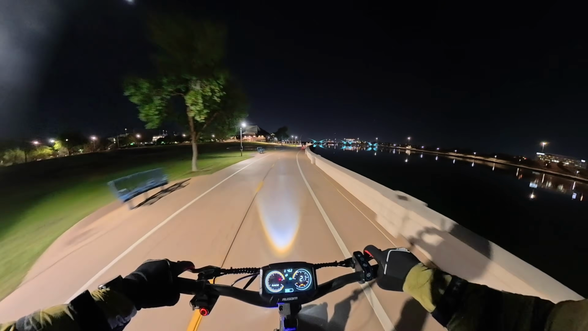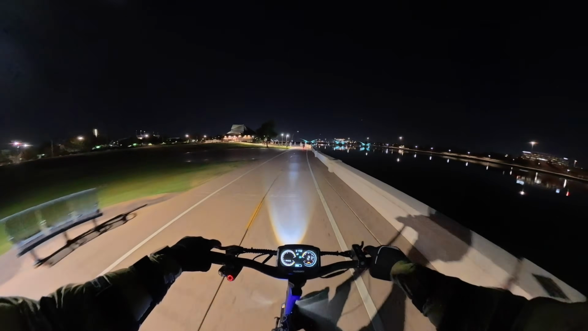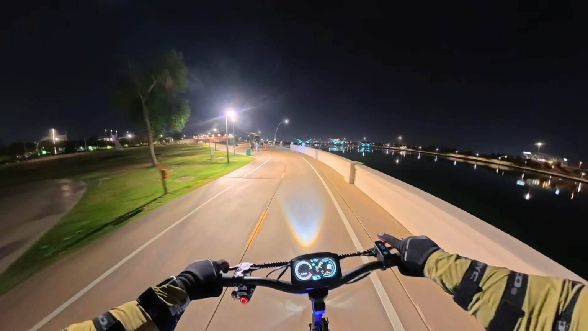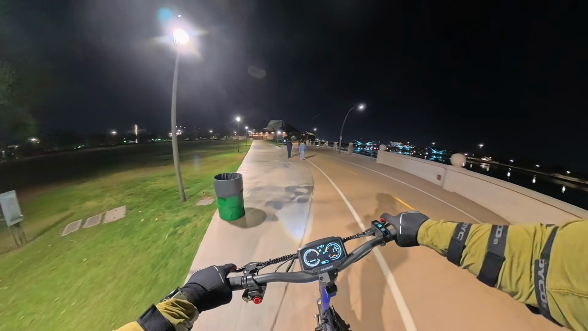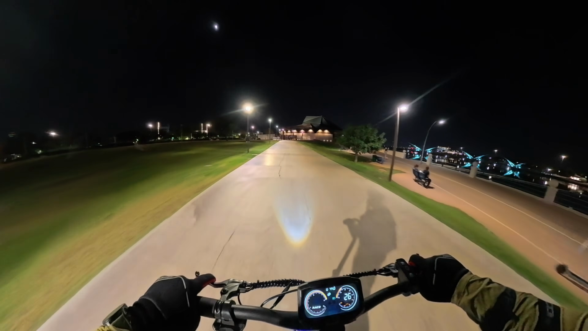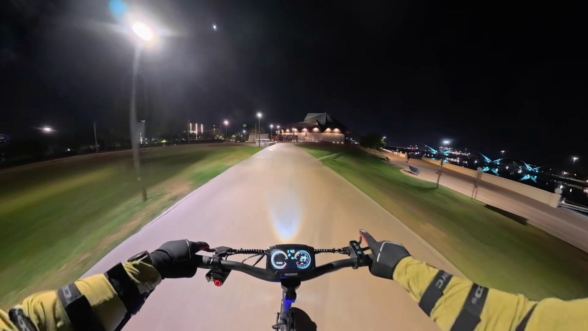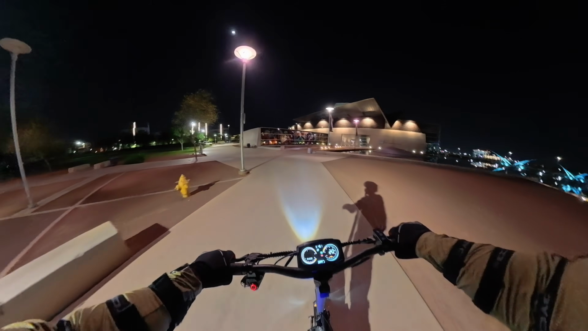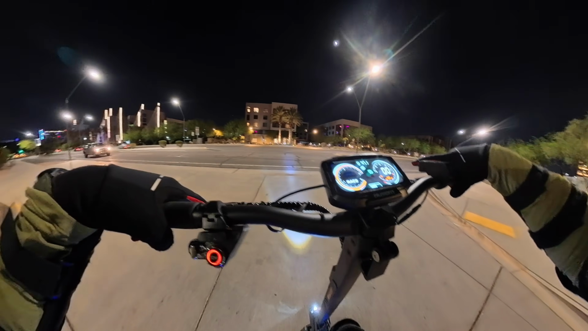All right, folks, so we are approaching the end of our ride. I got about 47 volts. So what I'll do is I'll come up this ramp. We'll head back out onto the streets, see how quick we can get this scooter going at 47 volts. And then we'll head on back to the parking garage and call it a night. All right, here we go.